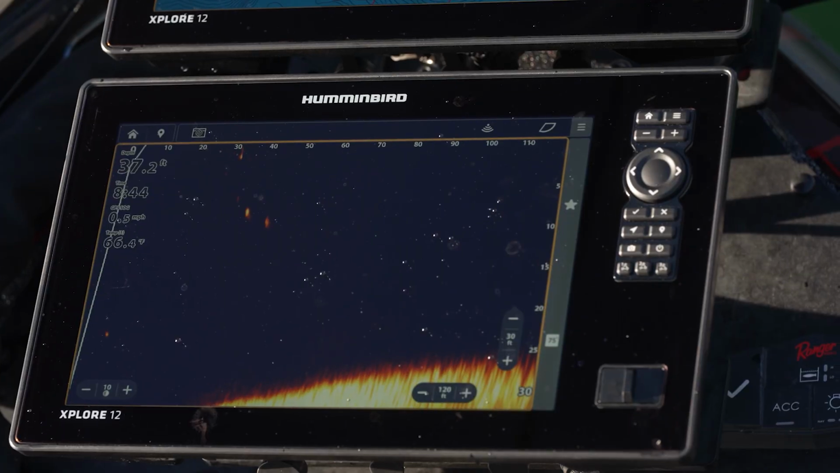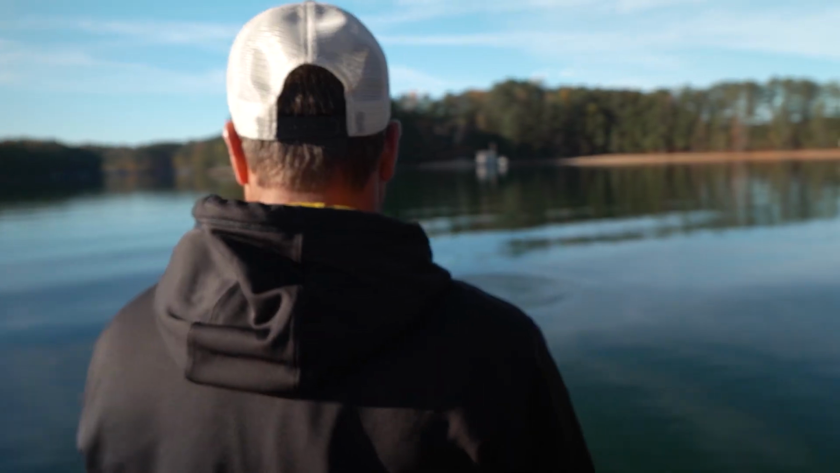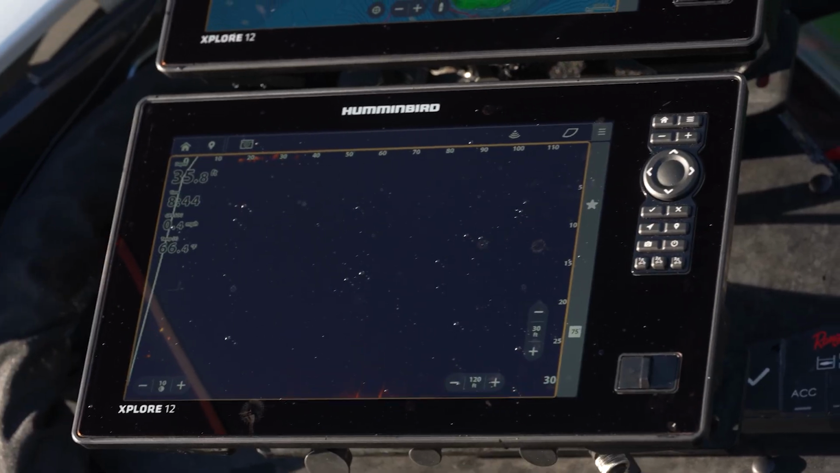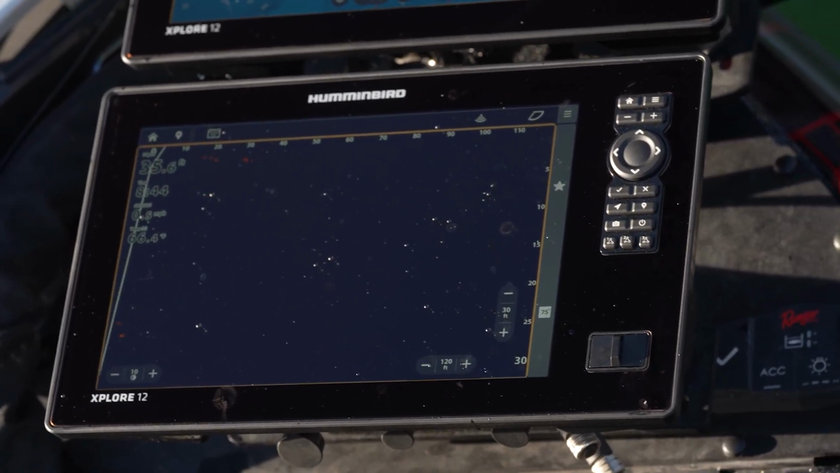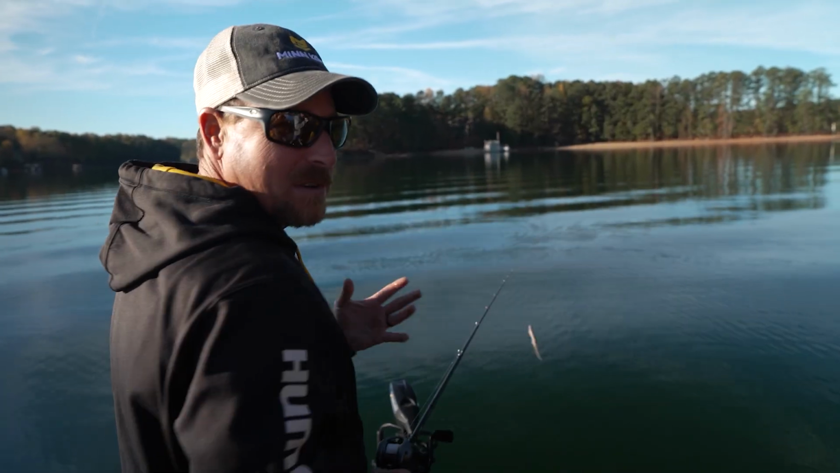There's some coming up right here beside the boat on these shad. And now they're all the way back down in 30 feet of water. That's how quick they'll move up and down. And you know, that's information that as anglers, we used to not be able to see.